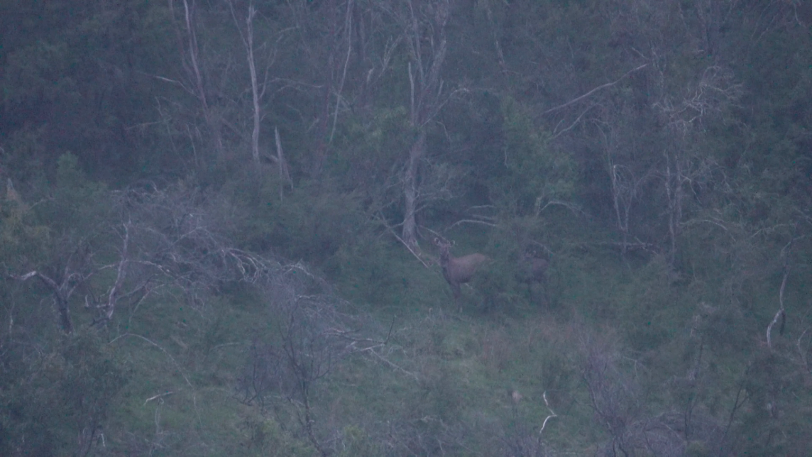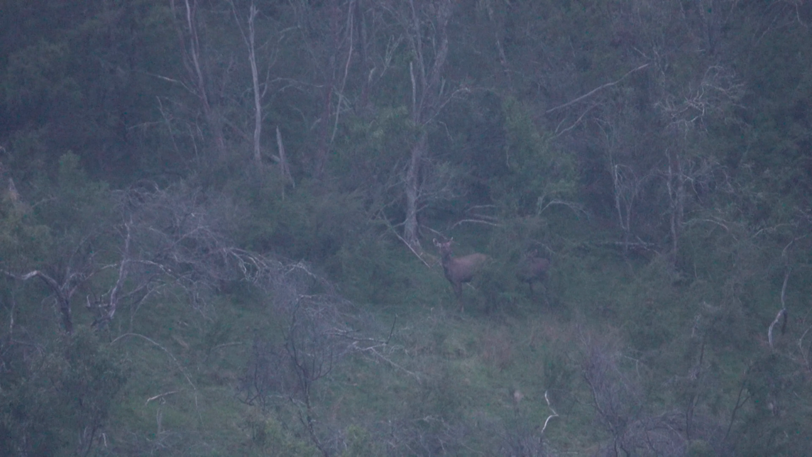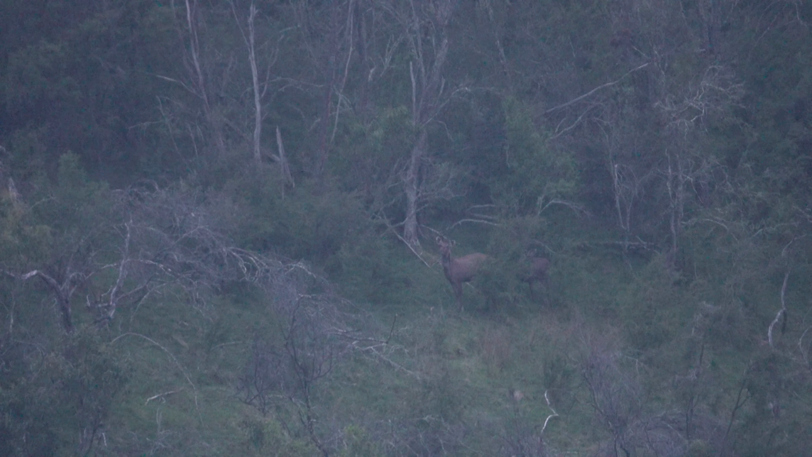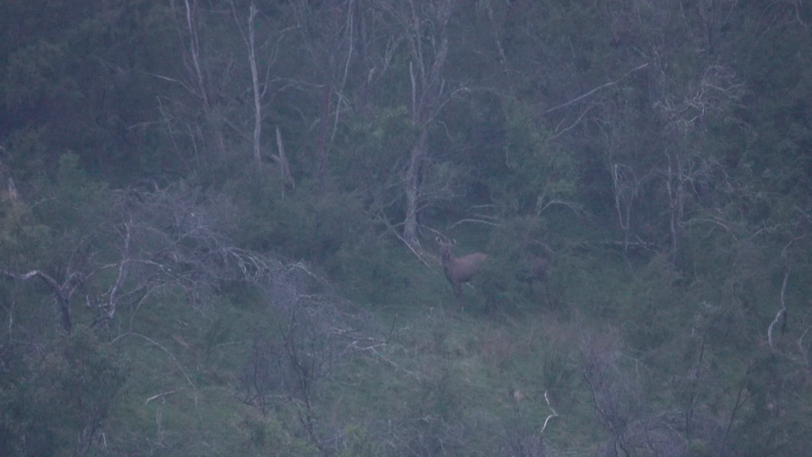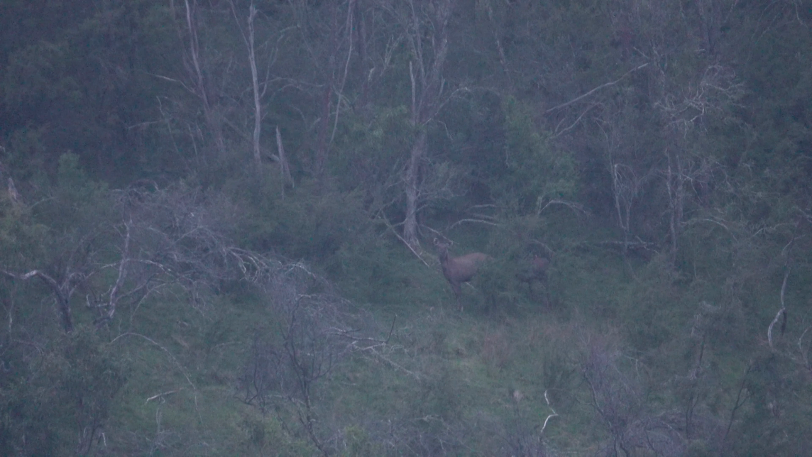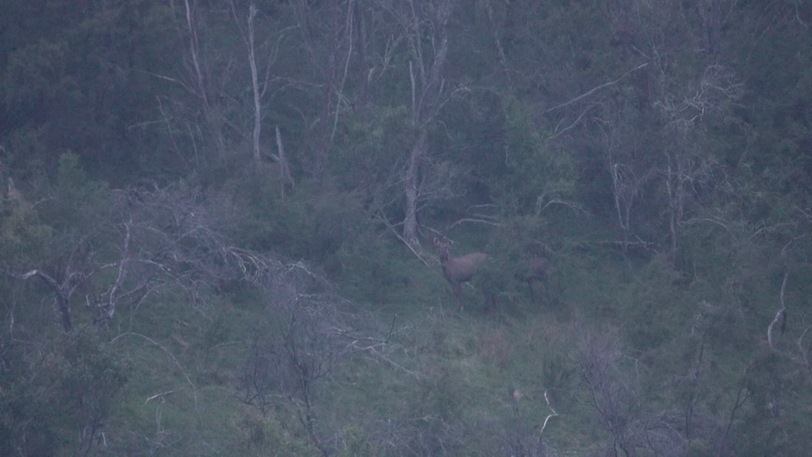Another hind and a snack pack, as the boys like to call them, popped out a little while later. We watched them for a while. I decided not to take the shot. I still had 3 more days in East Gippsland, so we just watched them for a while, and that was pretty cool to see them moving around. They're definitely aware that we were there.